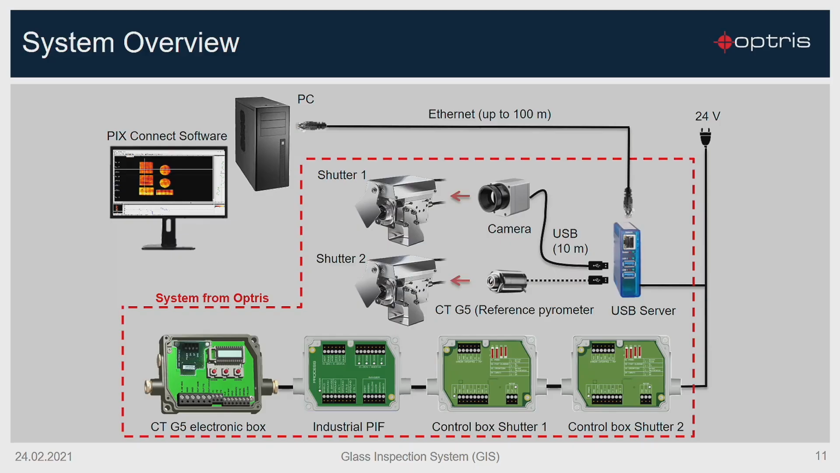Let's have a look at the system overview. On one side we have the PC, and the PC has an Ethernet connection to our glass inspection system. You can have a length of up to 100 meters with an Ethernet cable. Here we have a connection to the USB server.